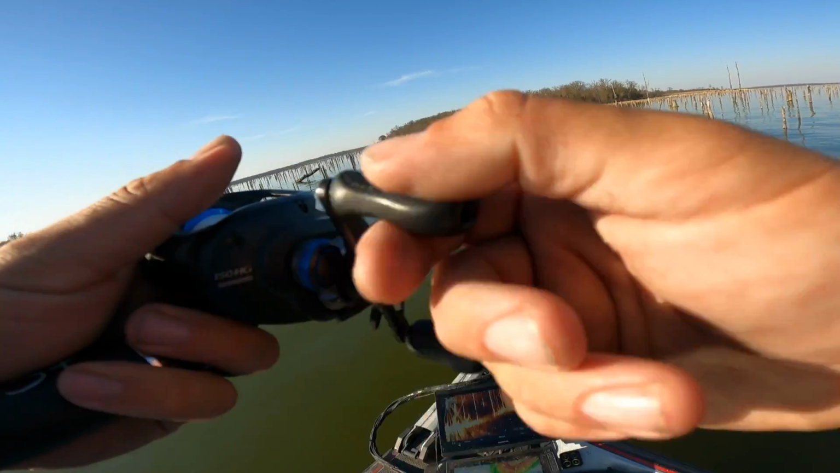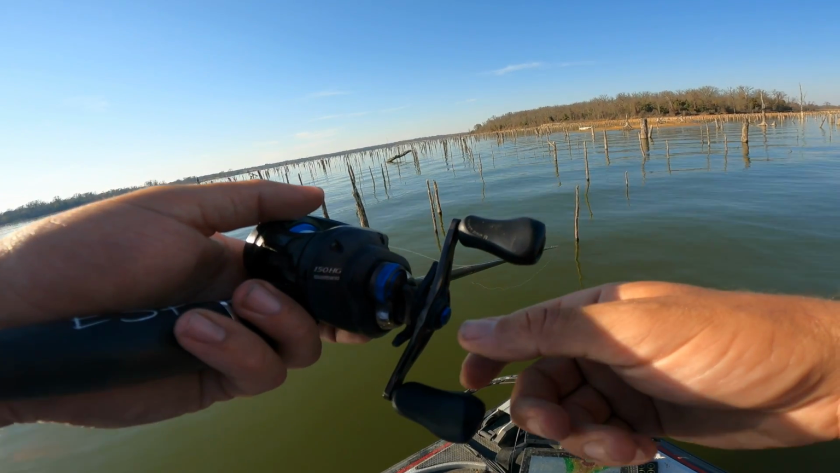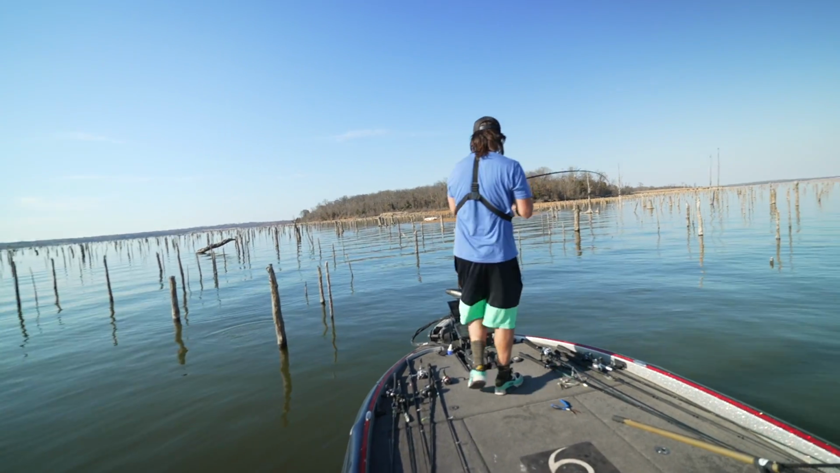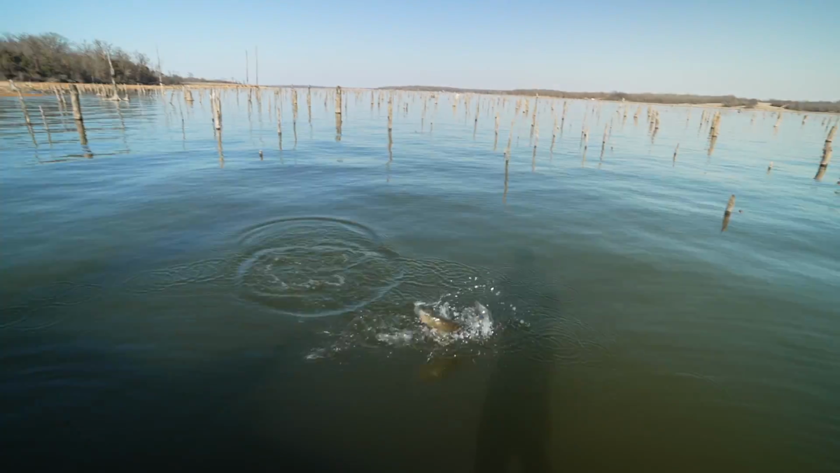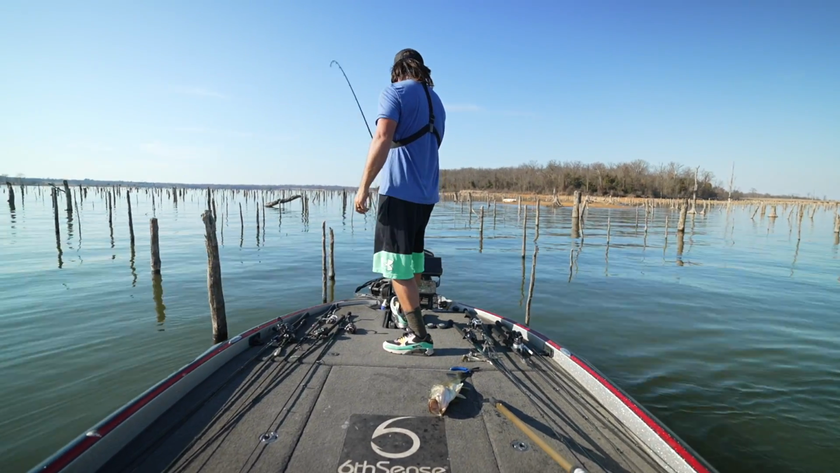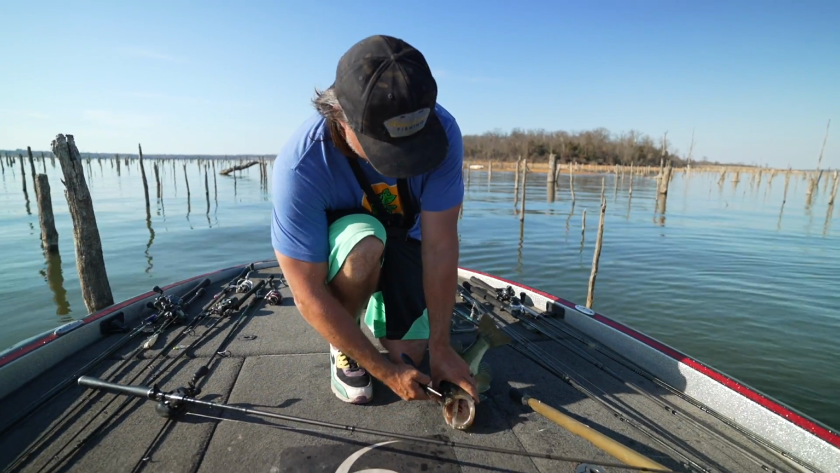And square bill on, Cole. They're up here now. There we go. Get through there. There we go. Now that's fun. Freaking scoping them in 3 feet of water and they're just pissed off at it. Look how he ate that thing, Cole. Dude, this is nuts. These fish are on the move right now. It's a freaking warm front and they are just rolling up here.